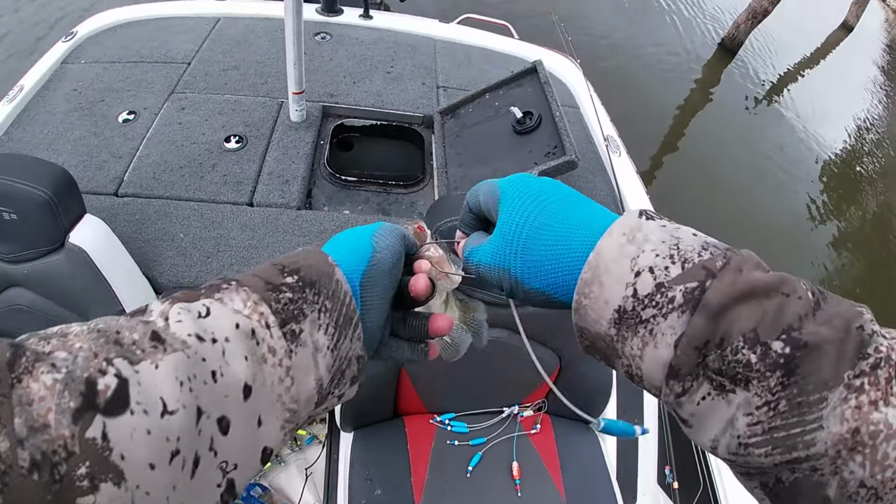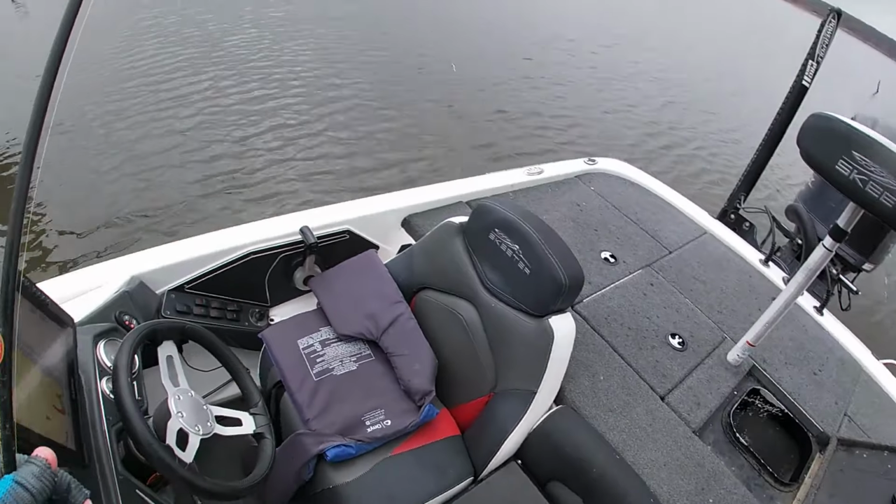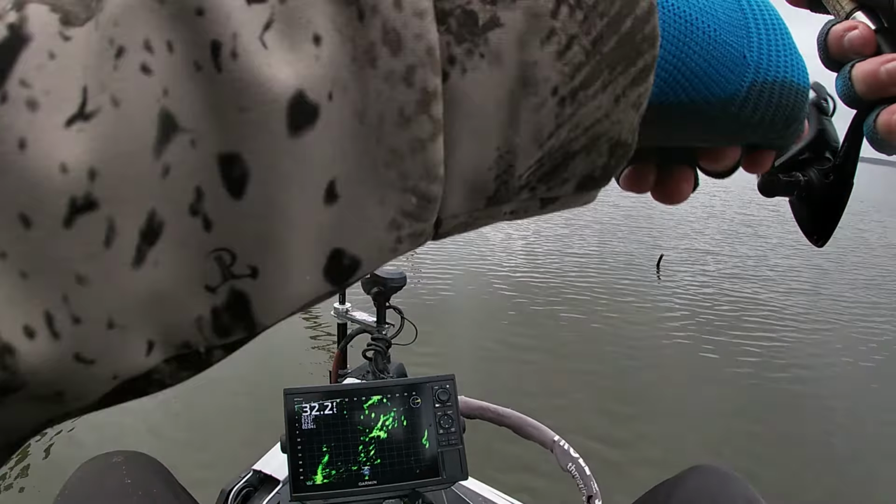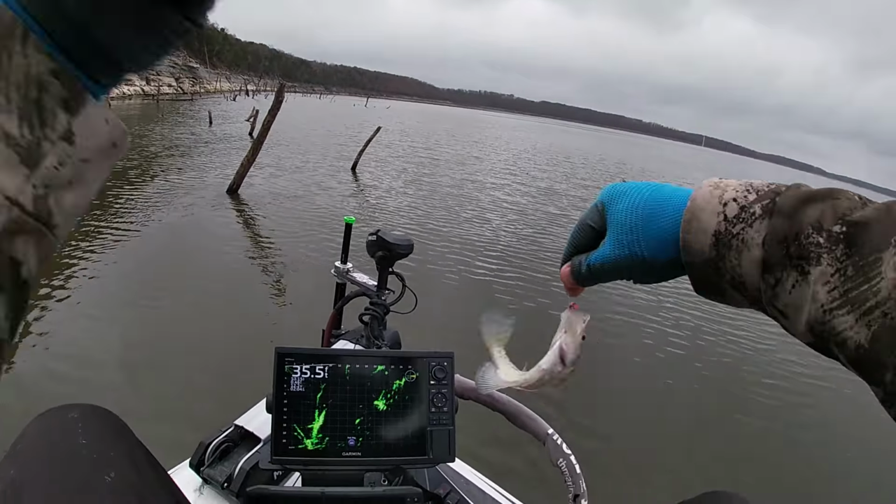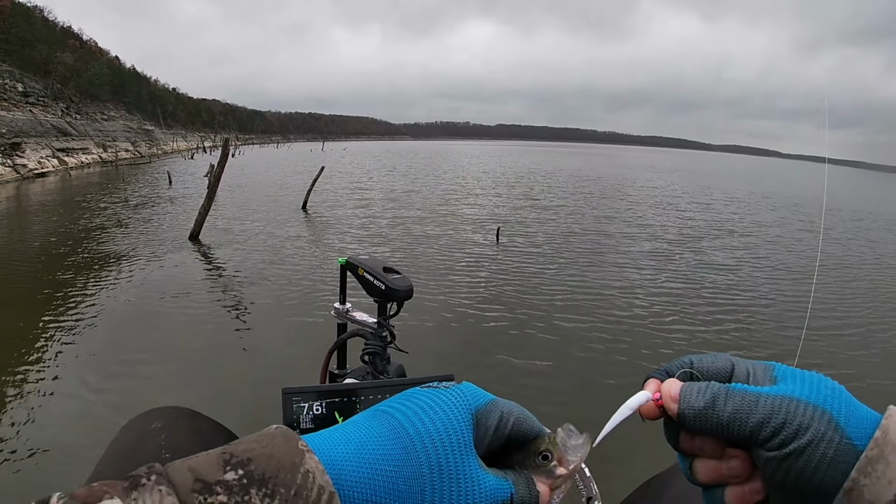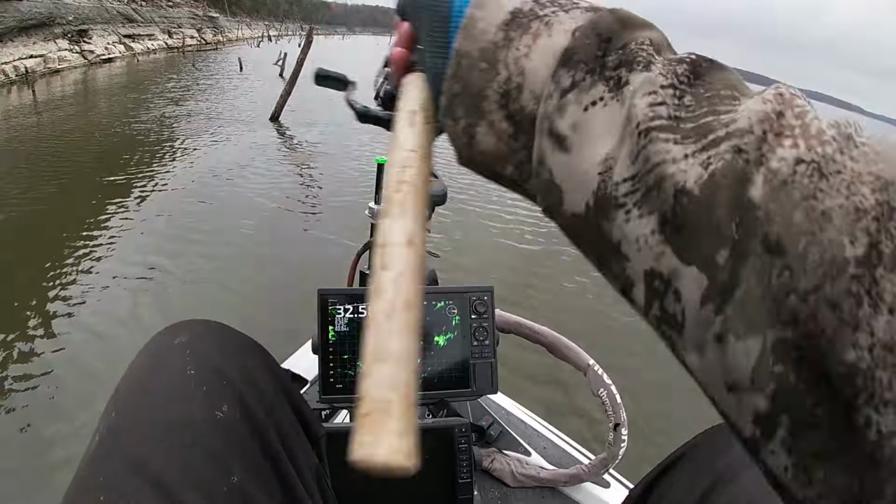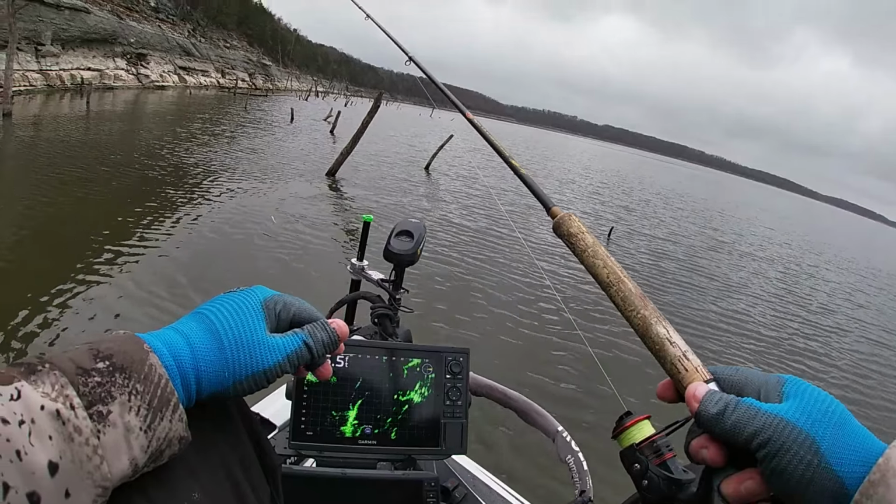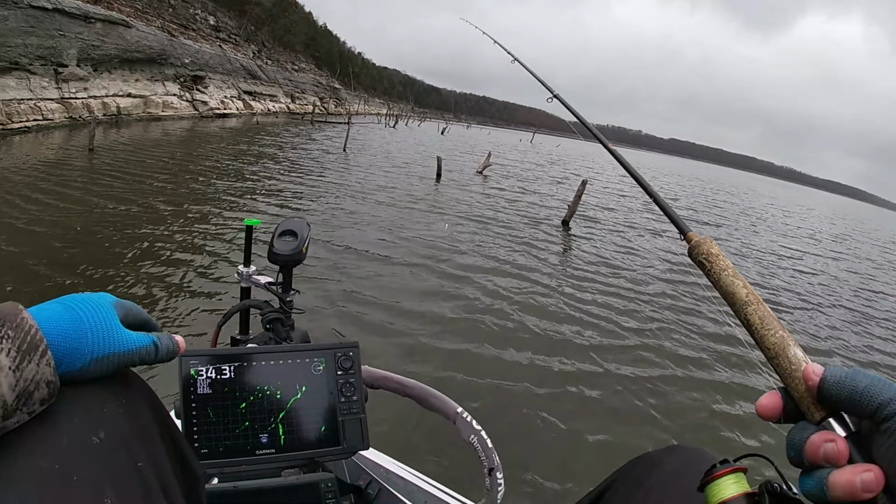We had to hit, you know, the last 2 or 3 trees and caught a couple dinks, but that's all right. Just got to keep moving down. There he is right there. But that's not a big fish. There's not going to be big fish on every tree, but if there is a big fish, usually he'll bite the first or second cast in. You just got to hunt them down. Just hunting these crappie down.